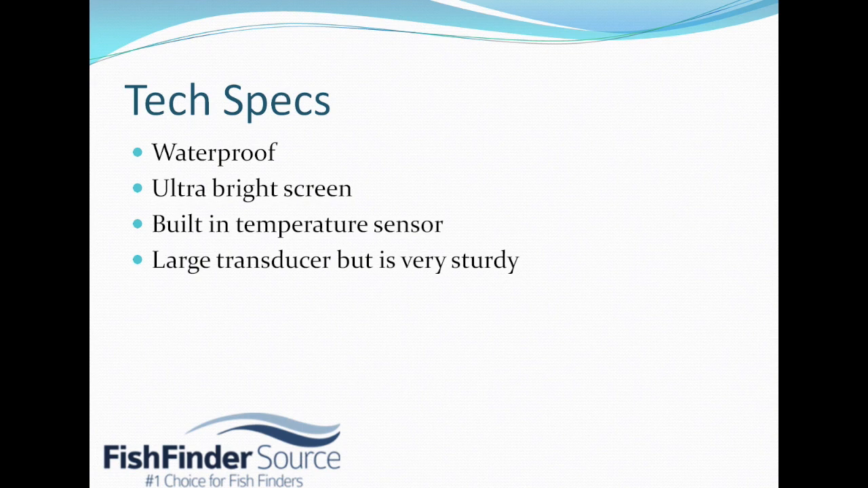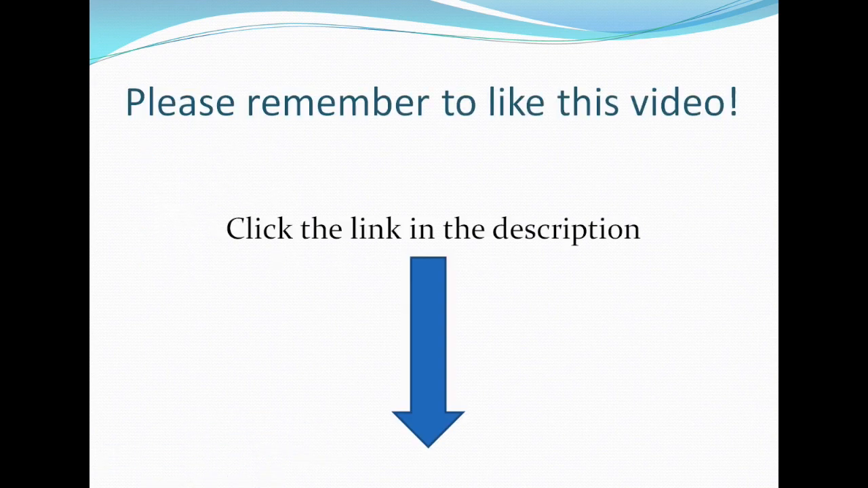But from what I've heard and what I've seen, there haven't been any complaints about the transducer snapping off or breaking off or anything. It's pretty sturdy, so as long as you've installed it properly, it should work really really well. And at the bottom line, I think the Dragonfly is an awesome fish finder. It's a great choice for anyone, and it won't break the bank, and you're going to be really happy with it on the water. It's going to give you really good readings whether you fish in freshwater or saltwater.